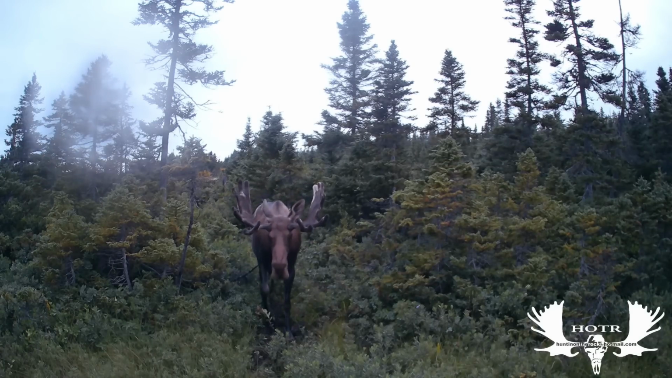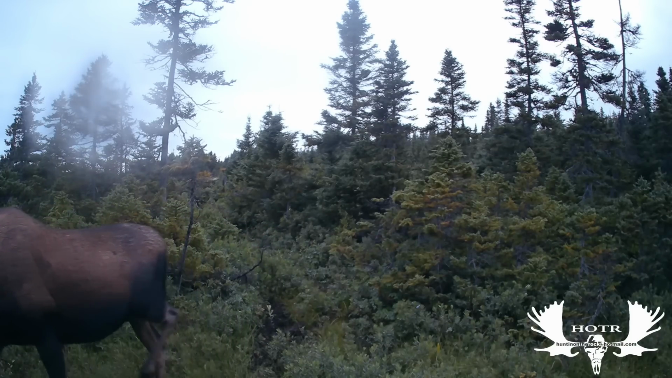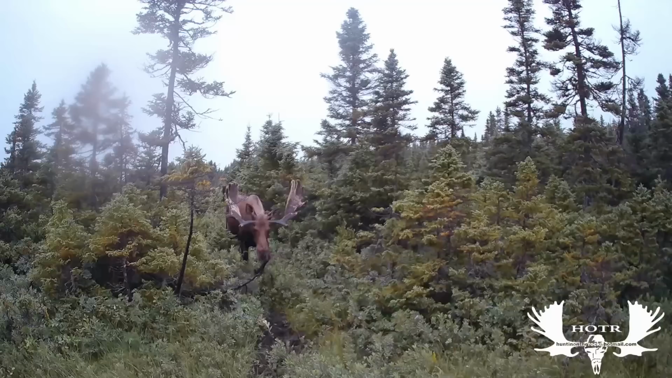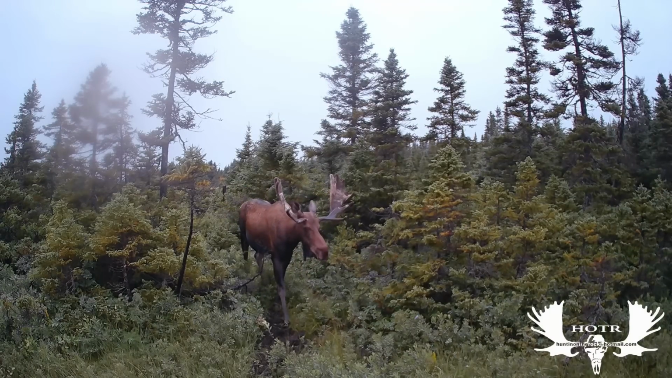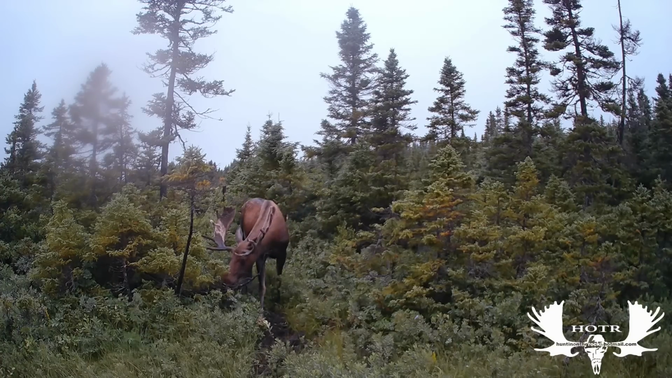I've had cameras in this area before, but it's the first time that I had it right in front of this trail, and I'm guessing that I won't forget that, every fall I'll be putting one here for sure. Some of these clips may be of the same bull, but I just never get tired of looking at every day or every week. You see that they've grown a little bit bigger.